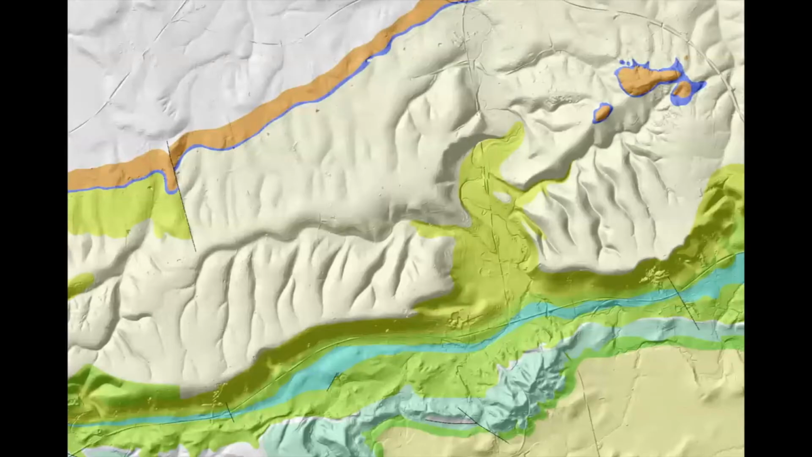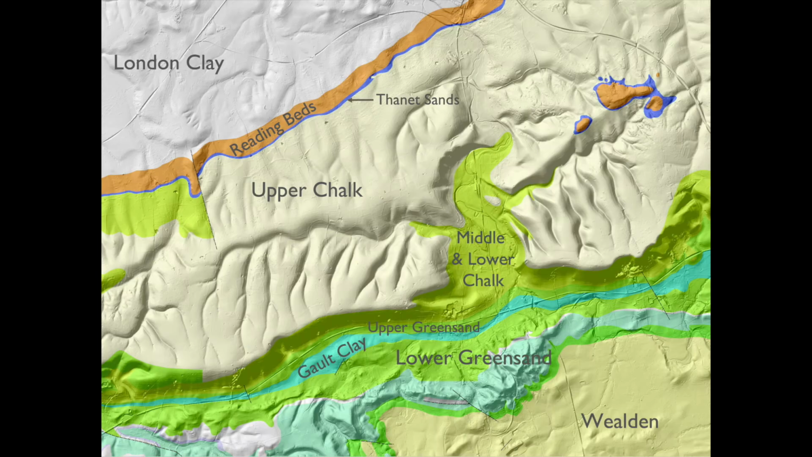This is the geology. Again, Richard has described this, so I won't spend a lot of time on it, but here is the Wealden, Lower Cretaceous. This is the lower greensand, these green colors here and some others down there. That's the Galt clay running through there.